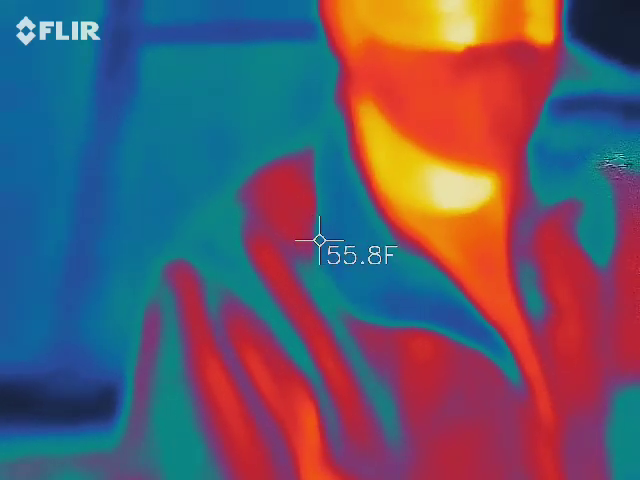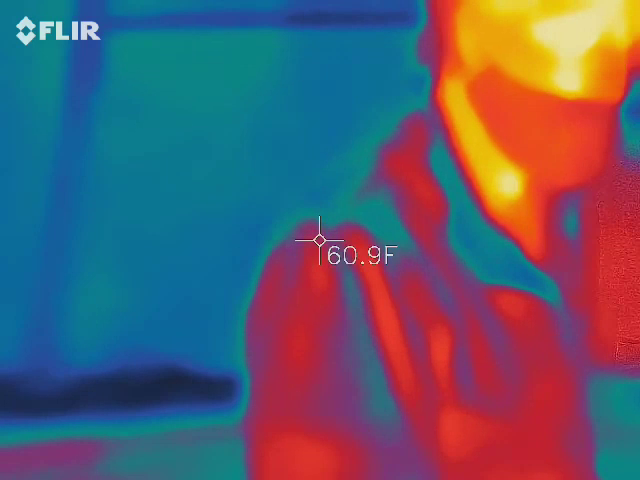Maybe it's telling us through that. Yeah. Keeps going on, right? Look at that. It keeps going to red. Yeah. And all the devices in my bag are off, just so you know.